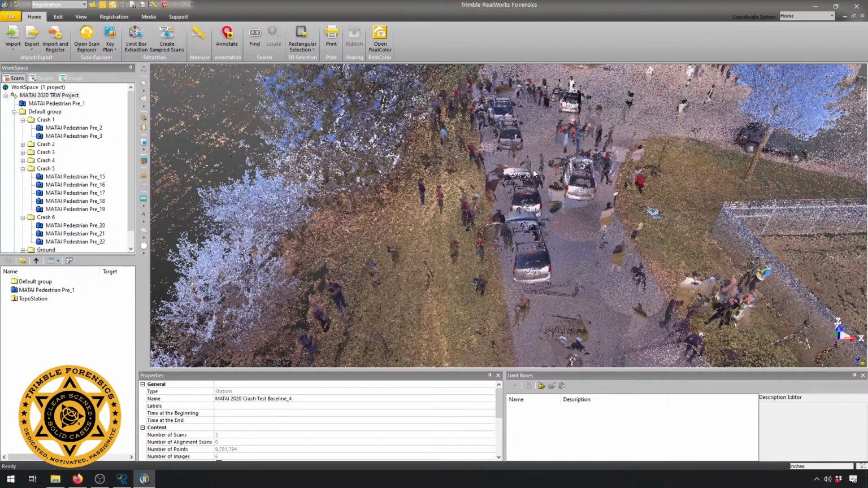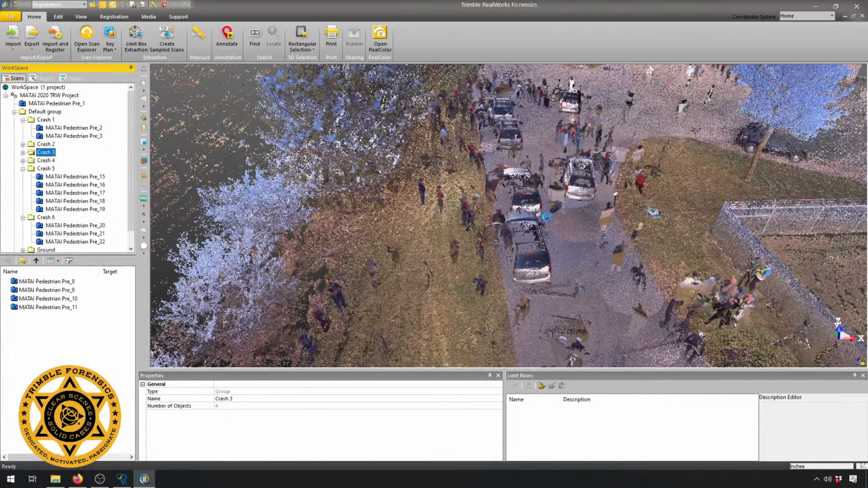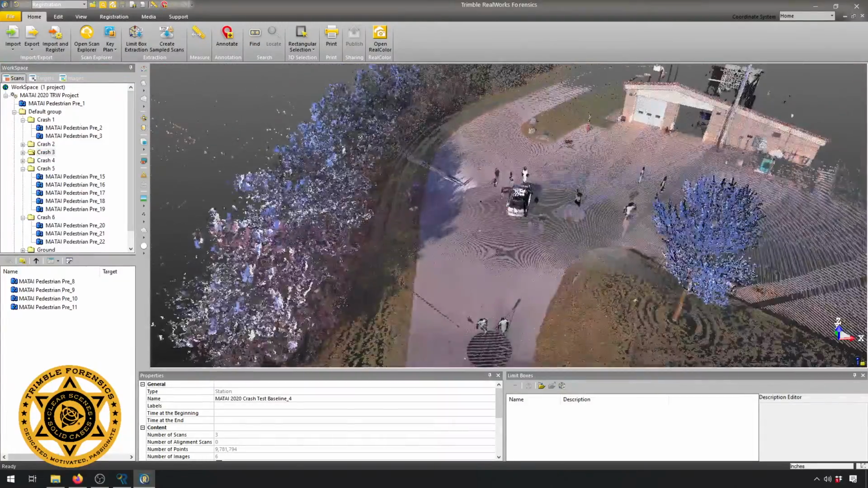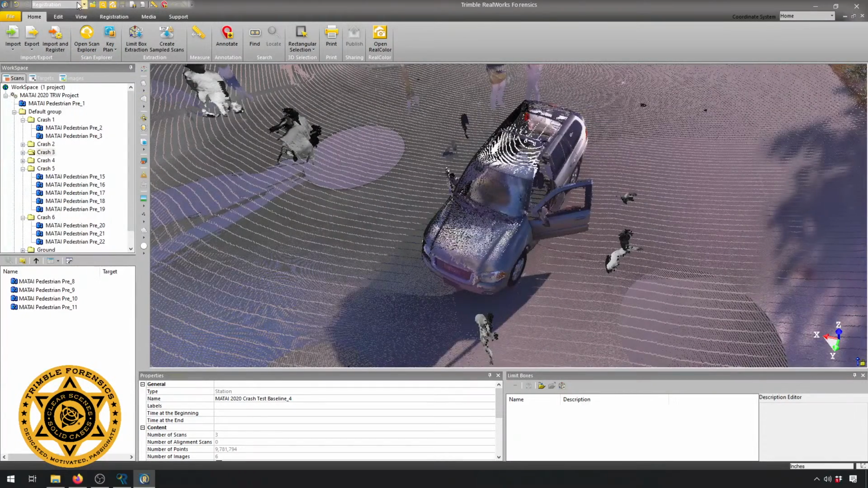I dumped it in, and last night I only spent about 15 minutes in RealWorks just pulling the vehicles out. I drew around them. I was going to do that for crash number 3, I believe. So for crash number 3, we have our vehicle down on the other end, and here's what I'm going to do.